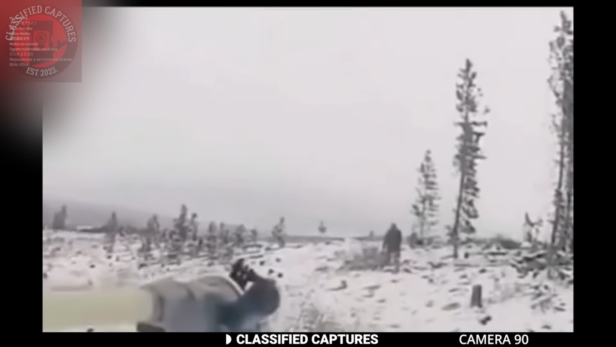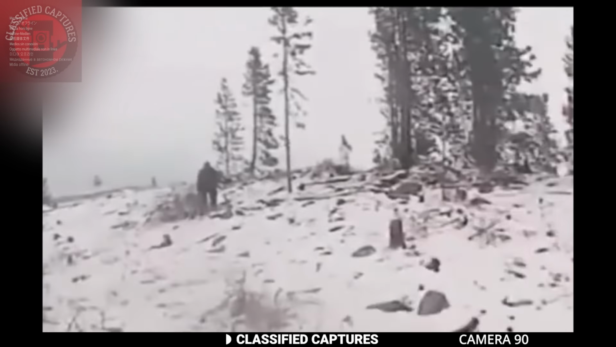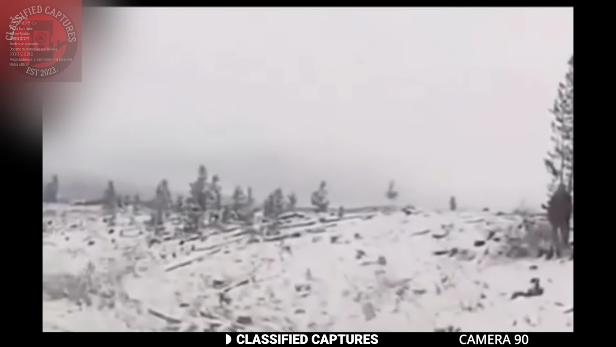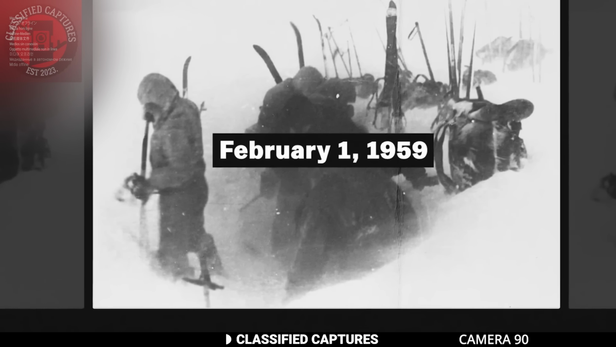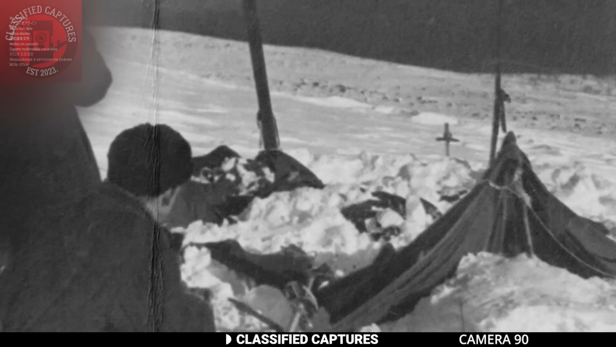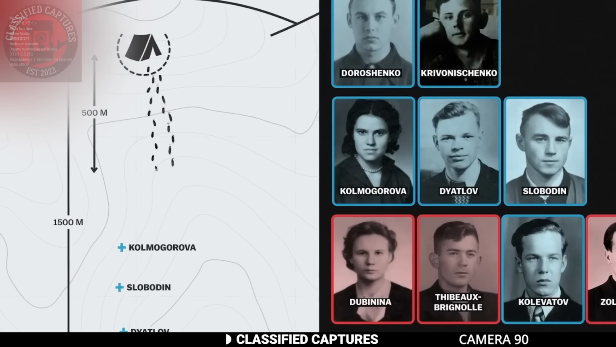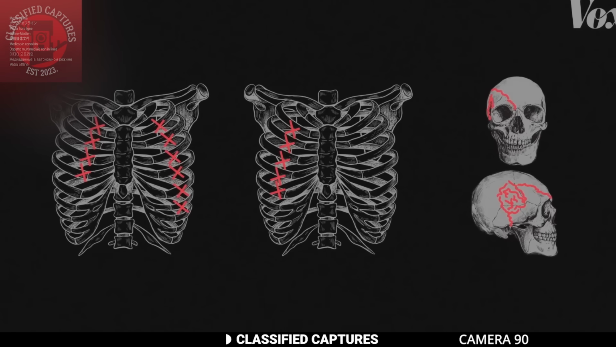Have you heard of the Dyatlov Pass incident? Back in 1959, a group of tourists mysteriously vanished while hiking in the Ural Mountains in Russia. When a search party finally located them, their bodies were found scattered across the area under chilling circumstances, with injuries that have baffled investigators to this day.